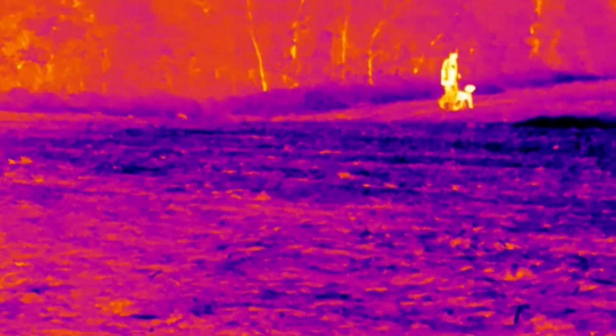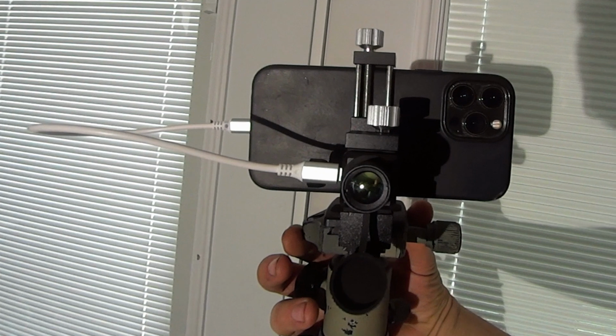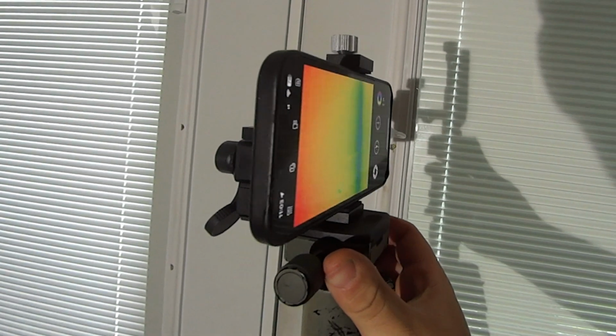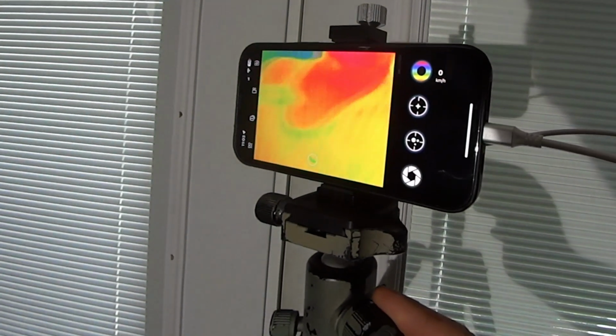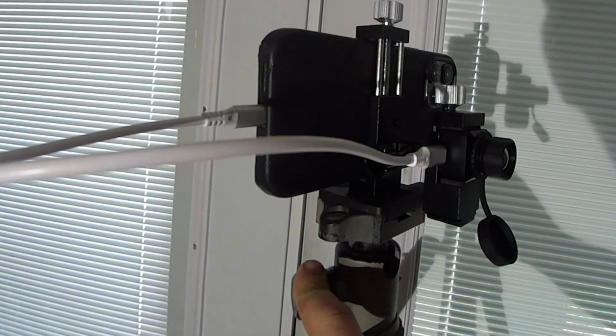The cool part about these cheaper price points is that it's not crazy to think that the average person can potentially afford both thermal and night vision at this level. Now, speaking about mounting systems, I'd like to also remind you that the Infrared T2 Pro can also be installed on a tripod. In such a static position where you don't have the unit mounted to your head, letting it rest on a tripod for a long duration of time may be advantageous.